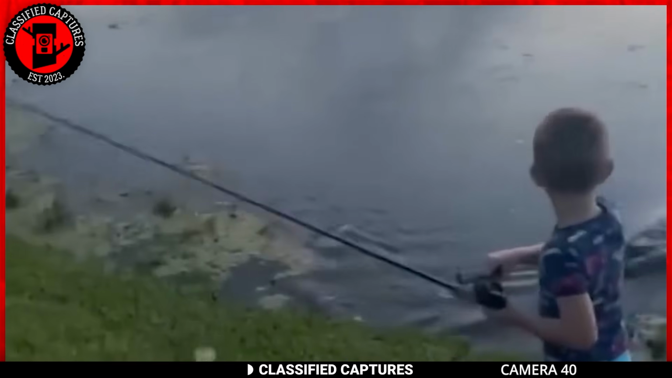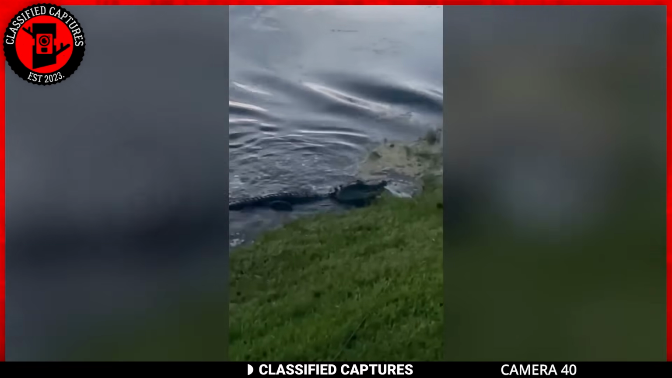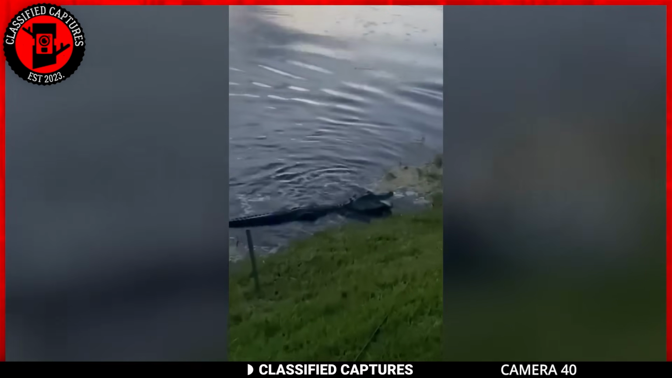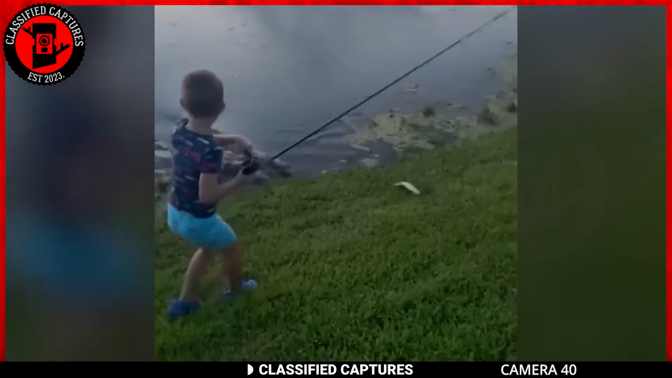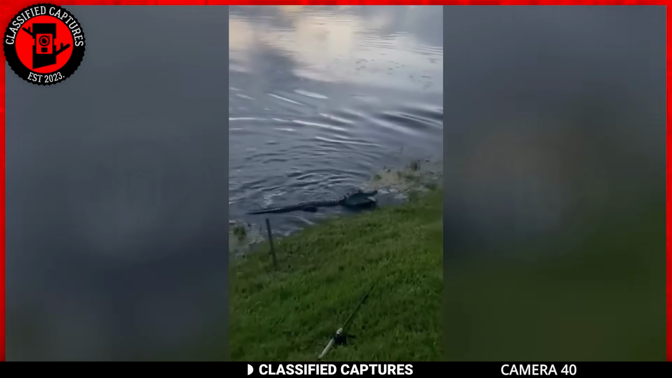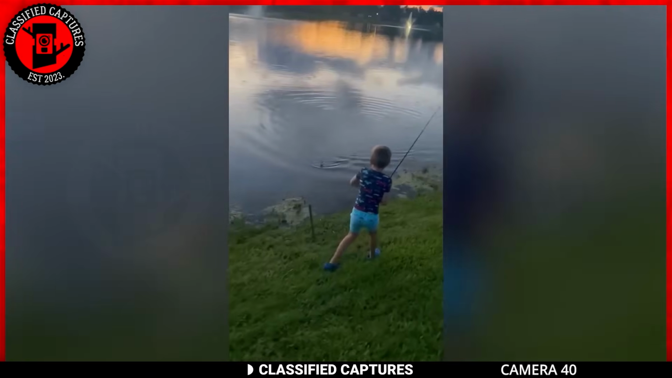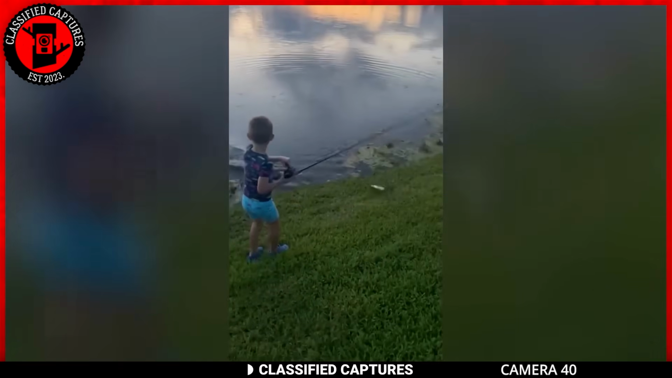A crocodile emerged out of nowhere in pursuit of the boy's fish. The father acted quickly to ensure the safety of his son, rushing to pick him up and avoid any potential harm from the reptile. Unfortunately, the crocodile managed to steal the fish, but they at least got to keep their limbs. It's a wild and sad case, but we can't exactly call the cops on this guy. If you want to go fishing with your kids, stay away from dangerous waters.